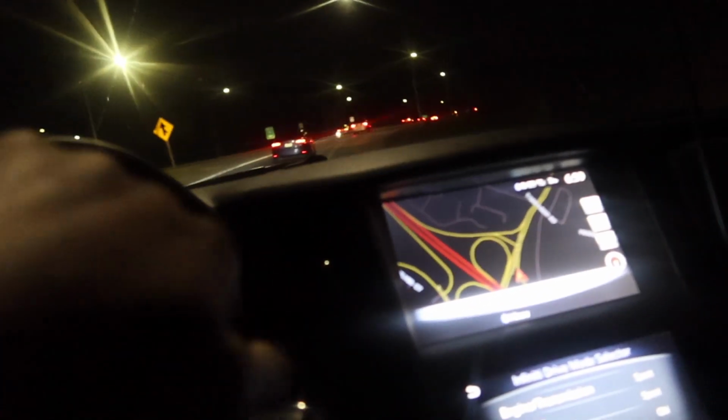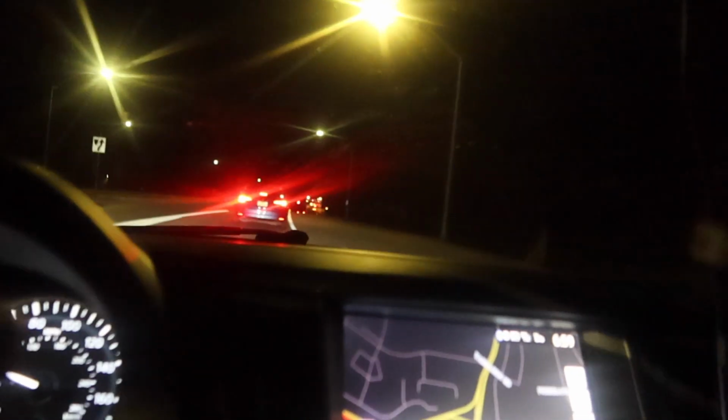That's all. Man, why do y'all braking that hard, bro? That's what I be talking about. I'm just convinced people in Baltimore can't drive. My arm hurts from holding this camera. I want to give it a pull, but unless I go over, I'm gonna do it. Fuck it.